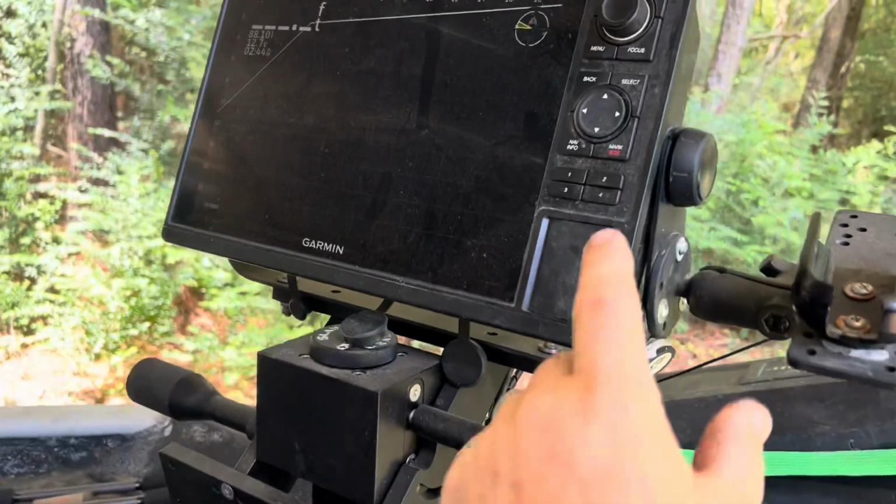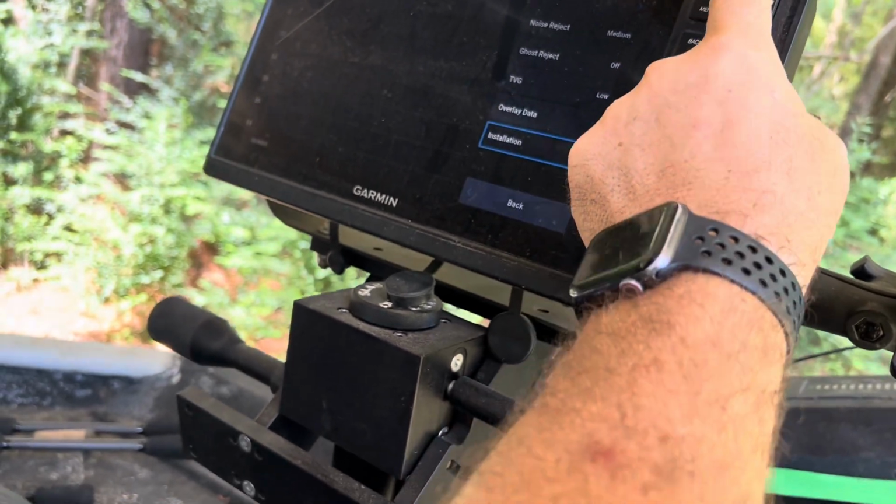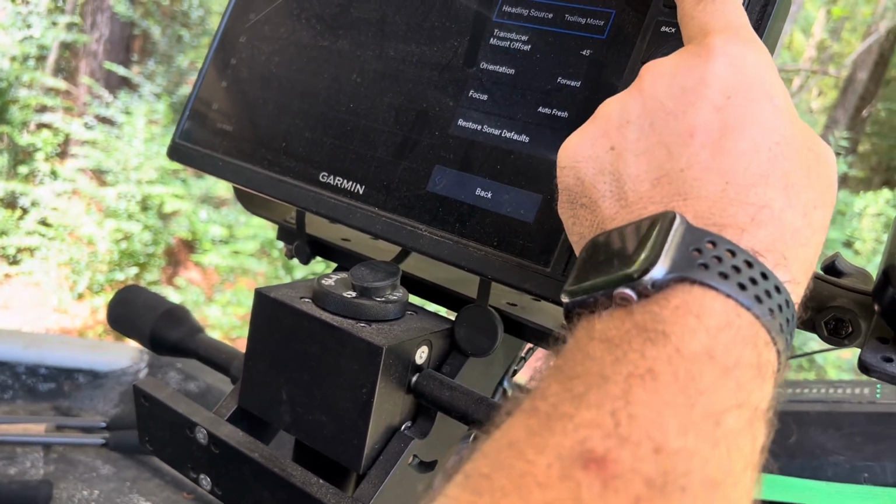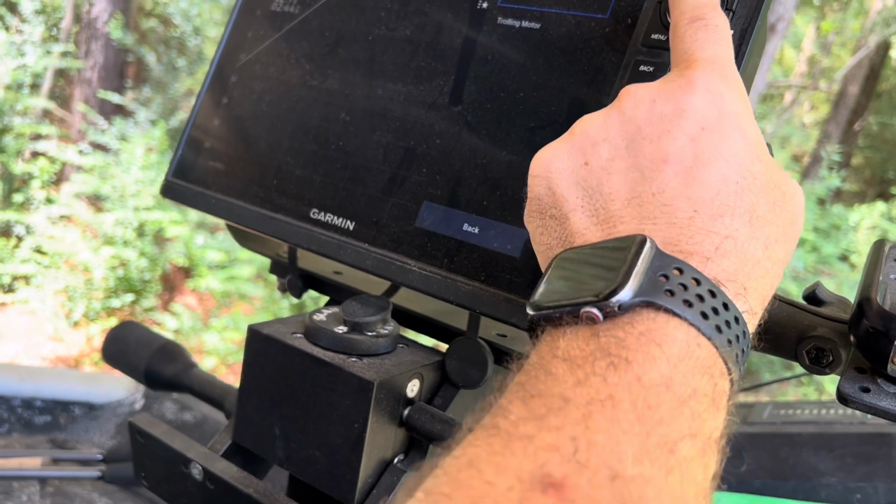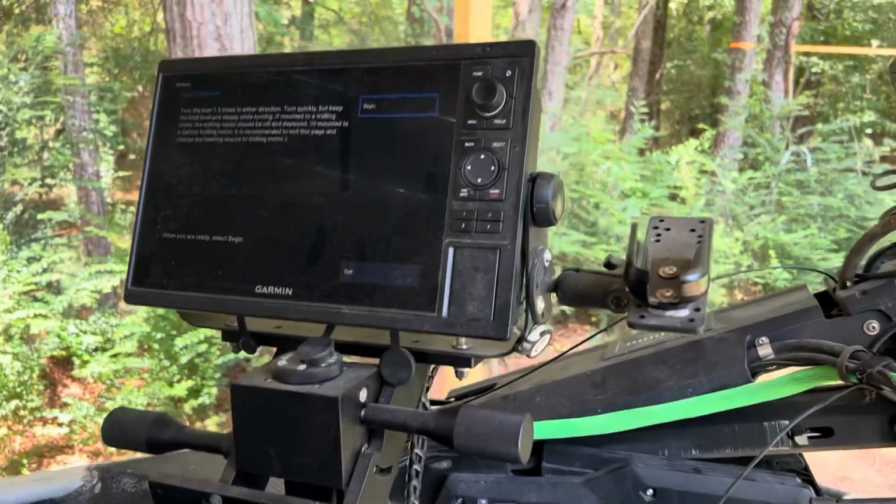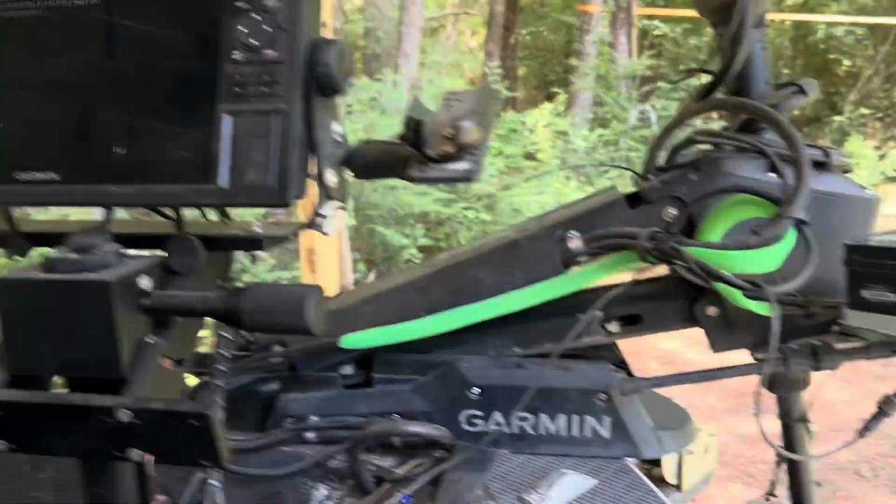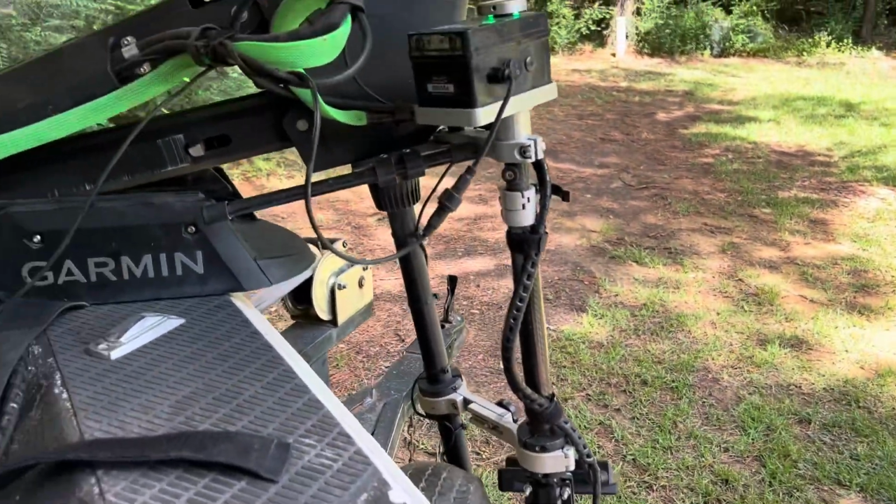Now that I know, personally, I don't use it on that, I wouldn't choose trolling motor. I would go to heading source myself, and I would choose LVS 34. Now that I've reset everything, I'll have to recalibrate it when I get on the water. But that is what I would do, being that I have it on a separate pole. Guys, I hope that helps you understand. This is a great feature.